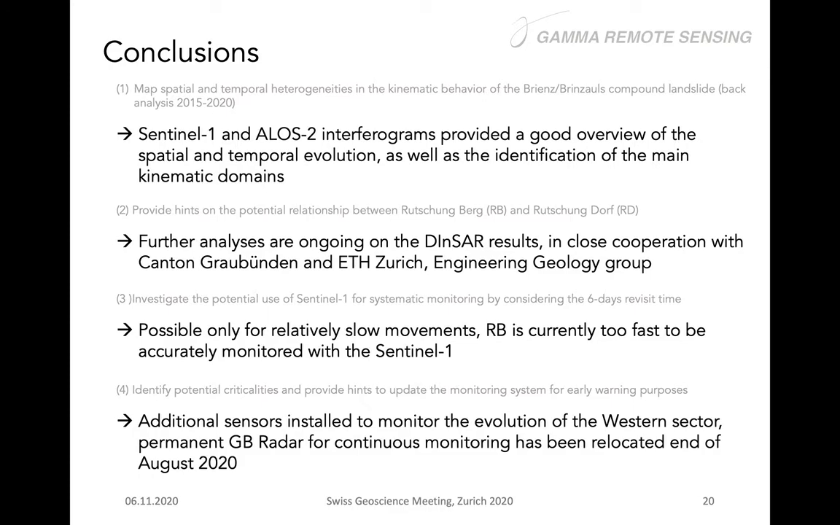Regarding the possibility to use 6 days revisit time to monitor and maybe to implement an early warning system, at the current stage we see that the Rutschenberg is very fast, and it's very difficult to have accurate information even after 6 days. So the C-band interferometry is already beyond the limit that can be used. In other conditions, and also in previous years, it might have been useful, but at the moment the C-band is not enough.